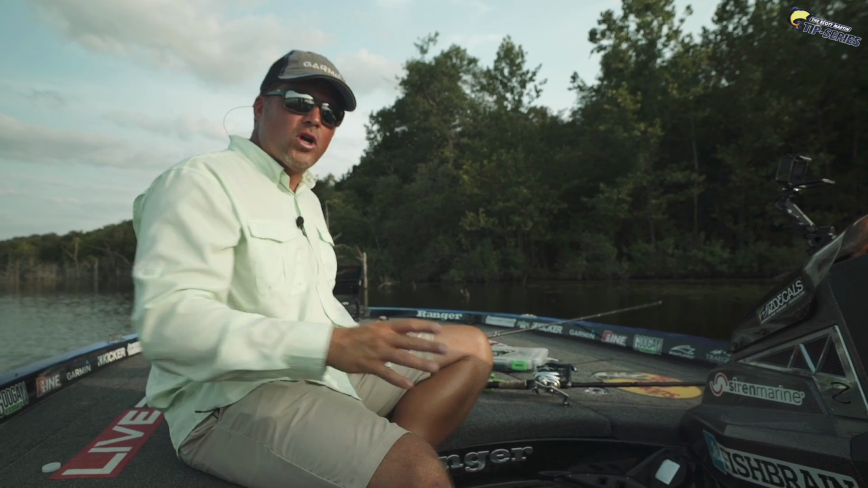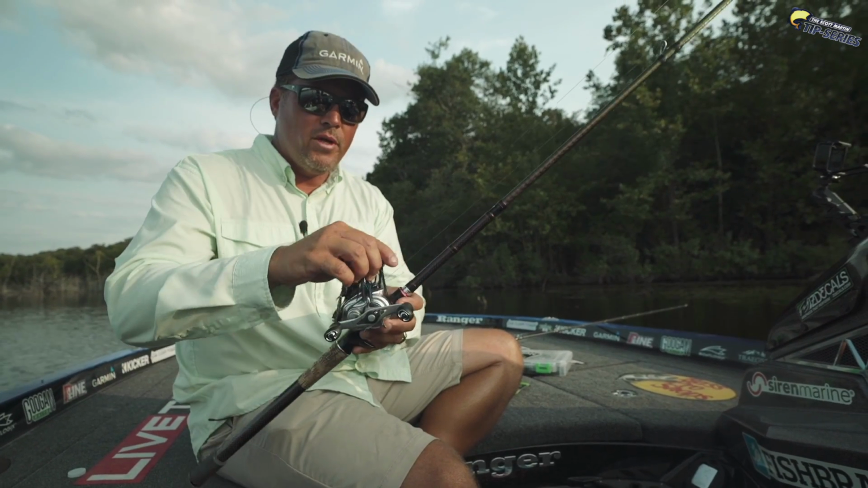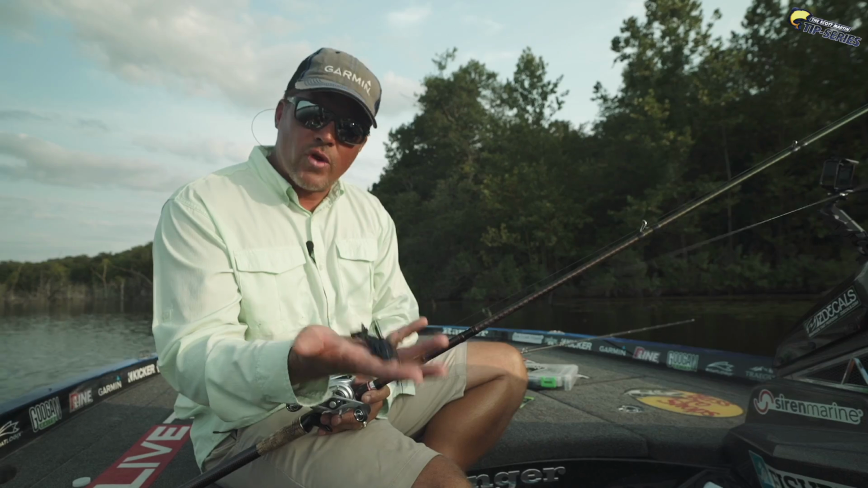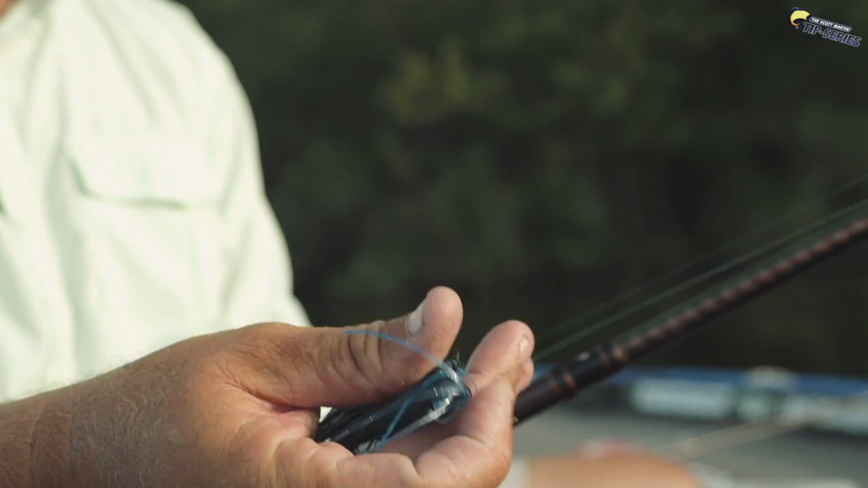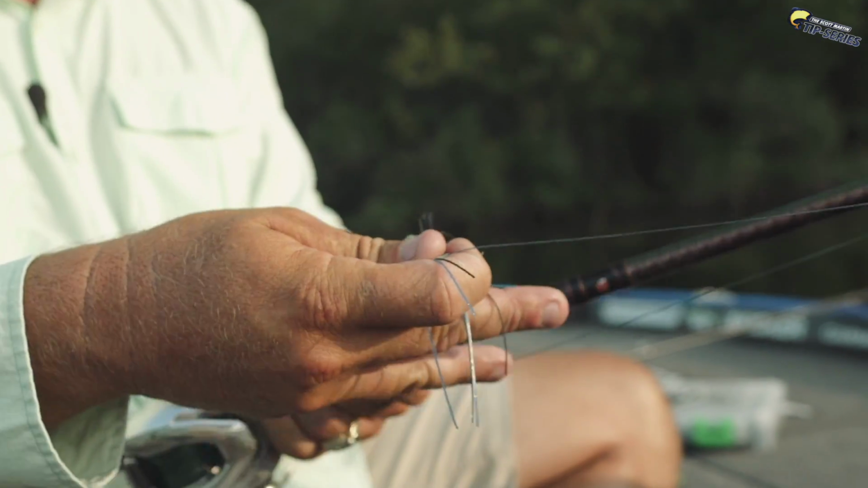Now, let's talk about my second setup. Standard jig right here. This is a 1/2 ounce Guggen Squad flipping jig, thick jig. I've got it rigged up with a crack and crawl on the back of it, and that crack and crawl has big, big, big legs, moves a lot of water, and it slows that bait down for a pretty slow fall through the water column. And that is my secondary bait as well.